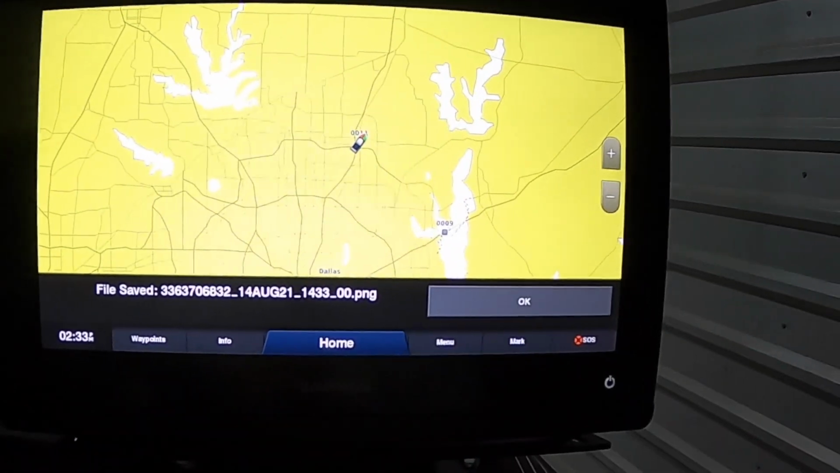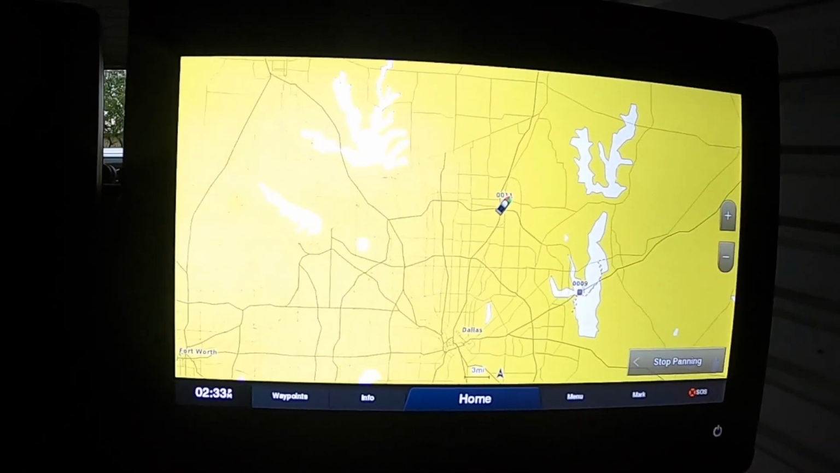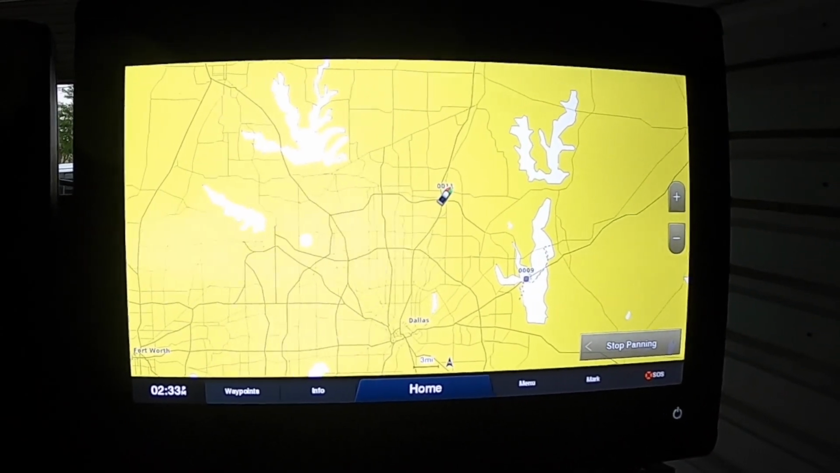For just a second, you're going to see it jump up and say file save. I've got it. Okay, and it's just been saved. You're done. You've got your screenshot saved, so you can download it later and post it to Facebook, Instagram, whatever you want to post it to.